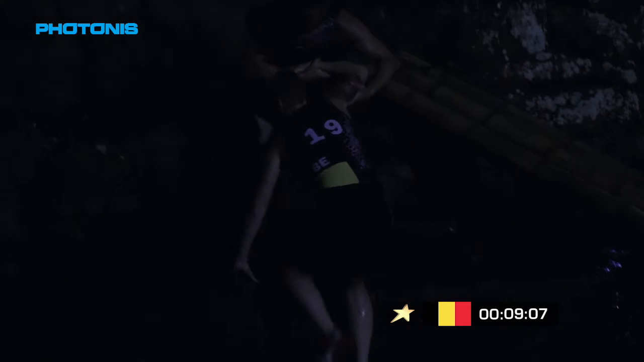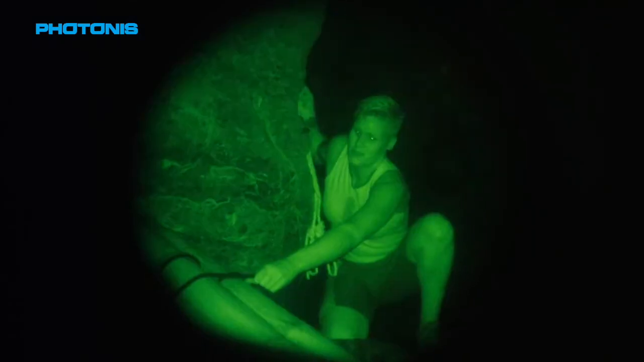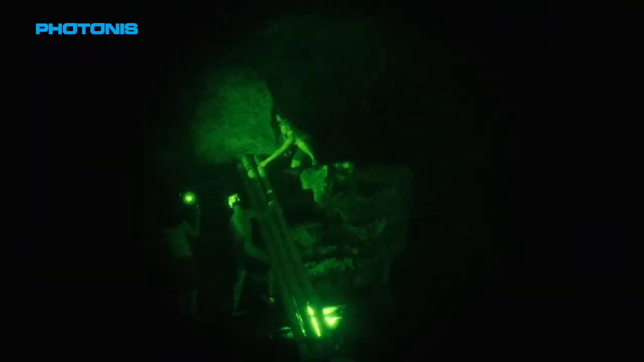Completely blinded in the dark, Bianca turns to Sander to help her safely up the bank. Are you ready? Okay, push. Up. One more, boy. Let's go up. Yes. 11 minutes into the race and the end is already in sight. And we managed to get it up on the rocks, but it was quite tough.